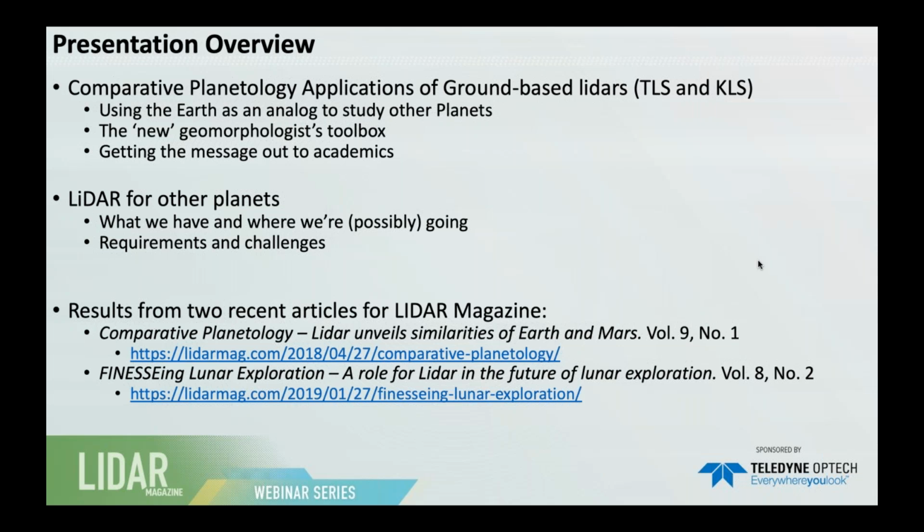And yeah, using the Earth as an analog to study other planets is kind of the quick and dirty explanation of comparative planetology. And I'll briefly touch on what I've been calling the new geomorphologist toolbox, which is pairing LiDAR and UAV drone photography for really focused research activities of a small area.